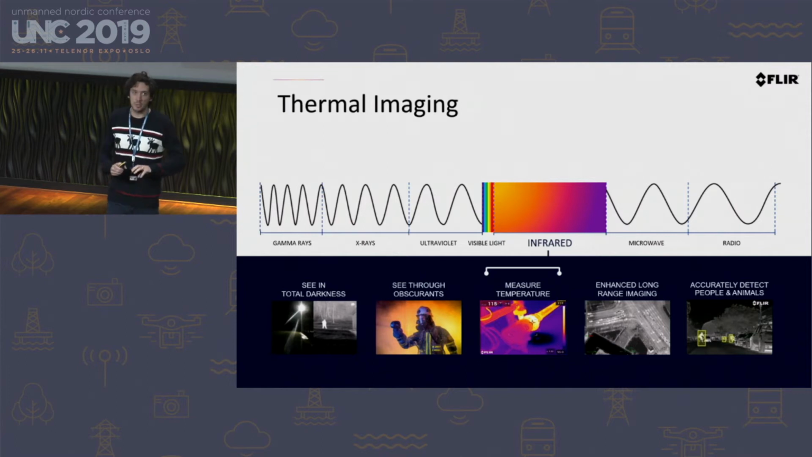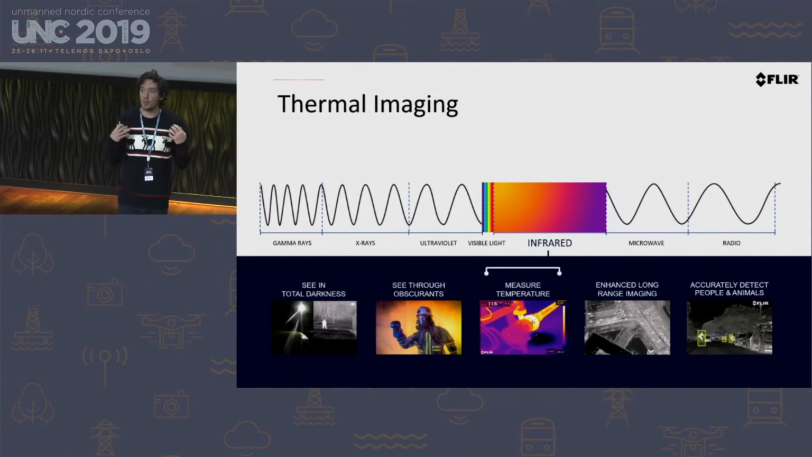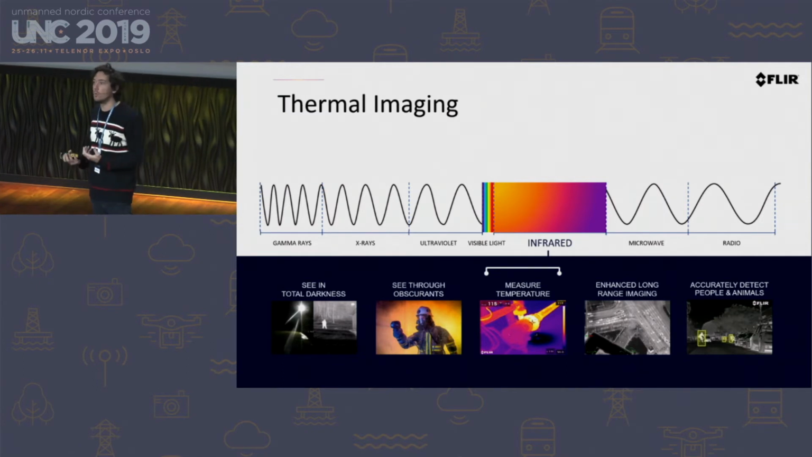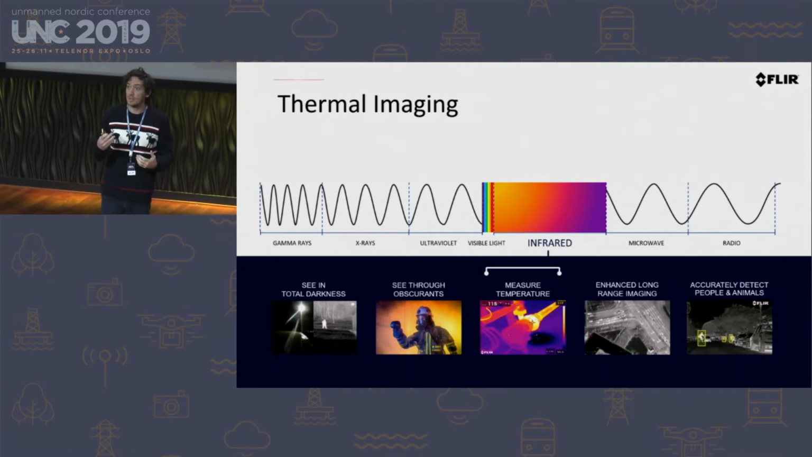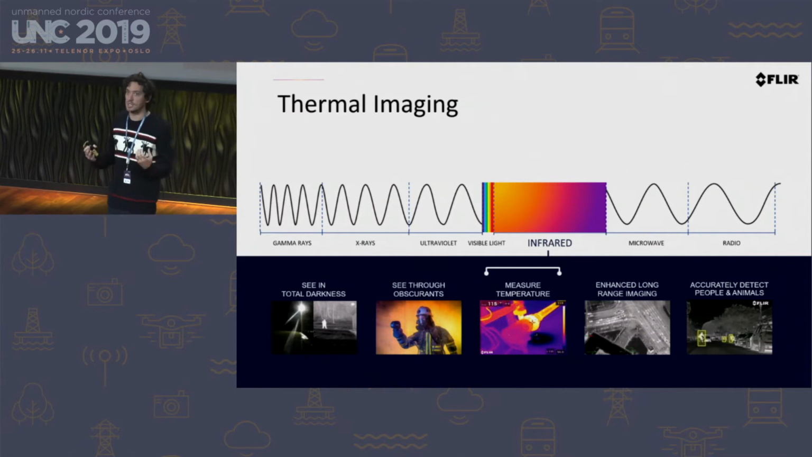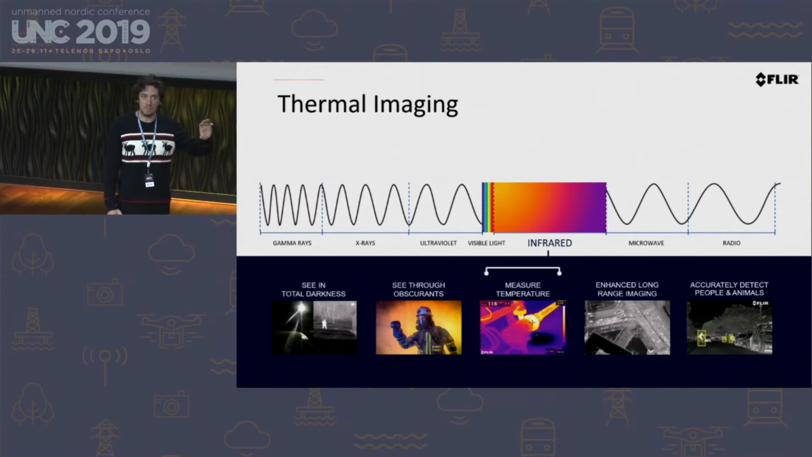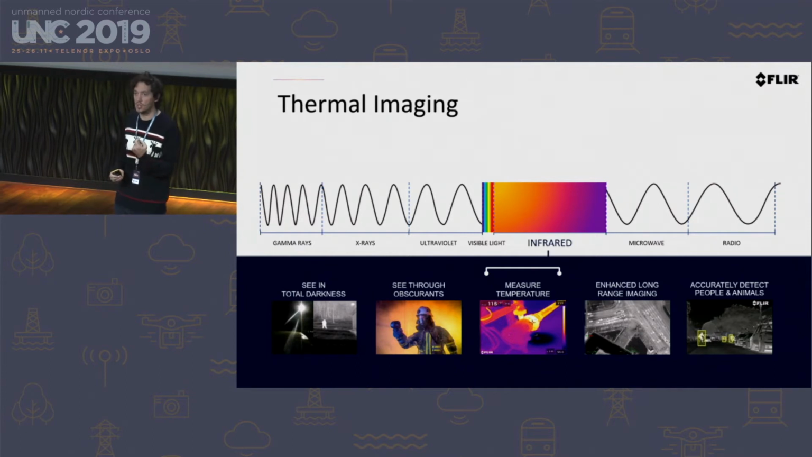Okay, so thermal imaging. What a thermal camera does is sees the radiated energy of everything around you. So whether you're absorbing radiated energy from the sun, or you're emitting your own radiated energy through your skin that comes across as heat, the thermal camera sees in that spectrum of energy and is able to translate that into a visible image that you can understand. But aside from finding people in the forest type applications, you're able to also measure temperature, and you're able to do so without contact.